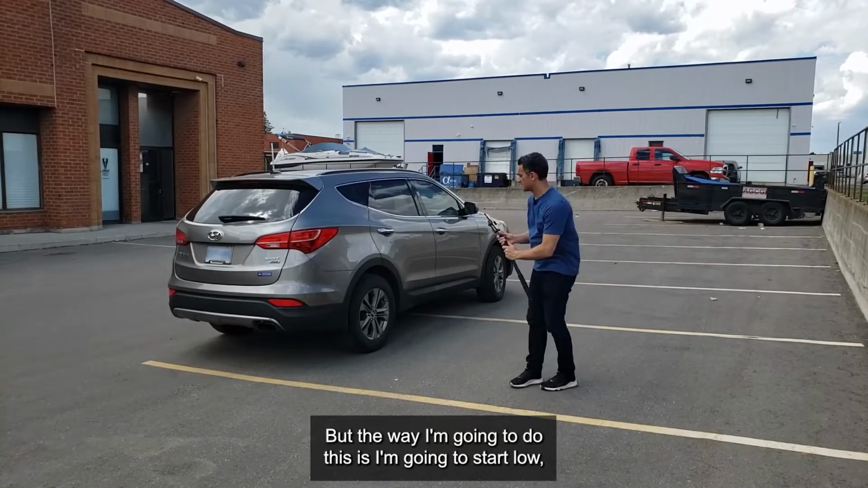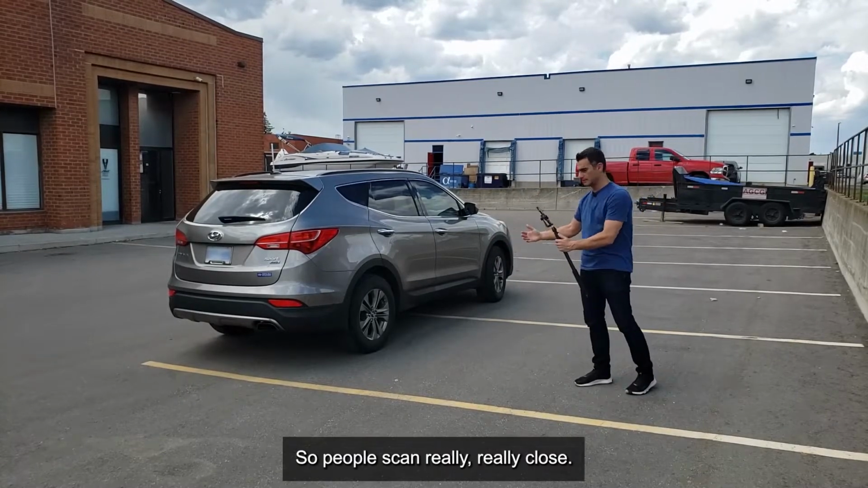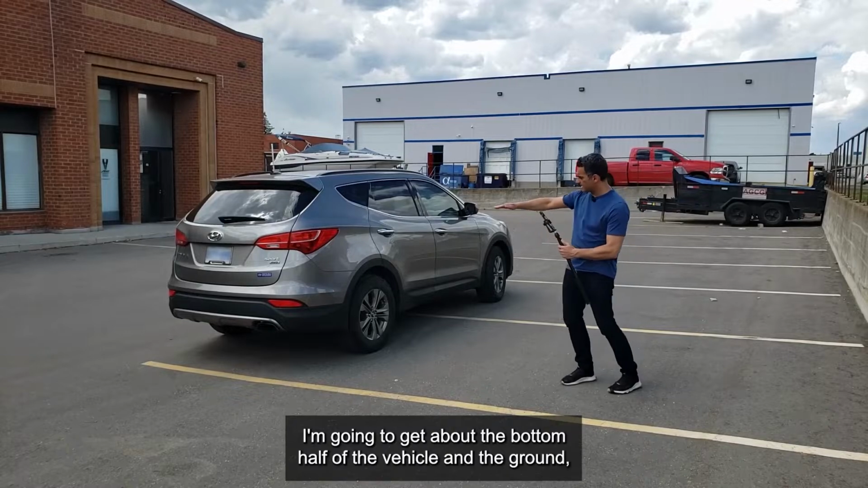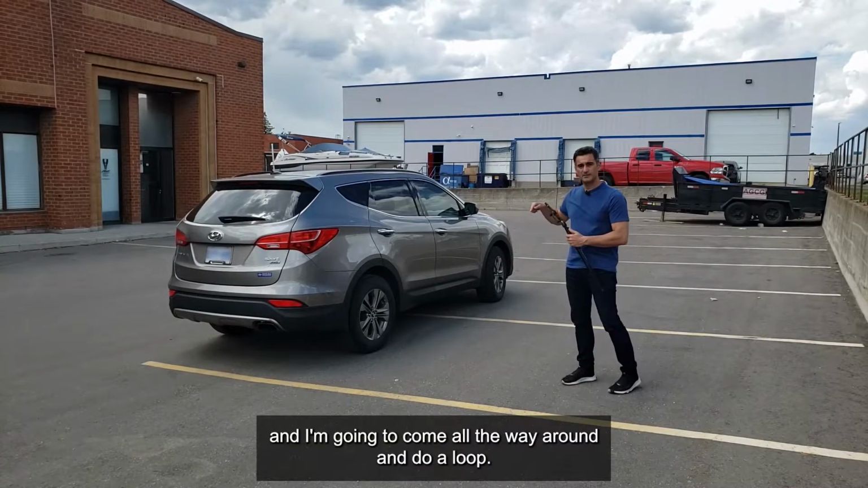The way I'm going to do this is I'm going to start low. Actually, I'm going to start a little bit farther back. Some people scan really close, but I'm going to scan a little bit farther back. I'm going to get about the bottom half of the vehicle and the ground, and I'm going to come all the way around and do a loop.